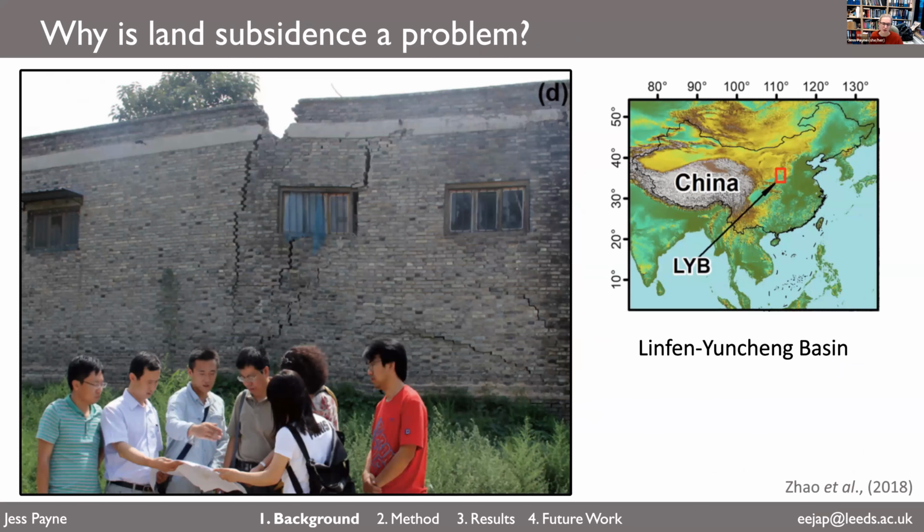So here we mentioned if buildings are on top of these steep subsidence gradients, damage like this can happen to the buildings. So this is another location where rapid subsidence is a problem, in the Linfen Yongchen Basin in China. And you can see there's quite severe damage to this abandoned building. Here the subsidence velocities reach about 50 to 60 centimeters a year. Oh, millimeters a year, sorry. But it's the gradient of subsidence which is a problem rather than the peak absolute velocities.